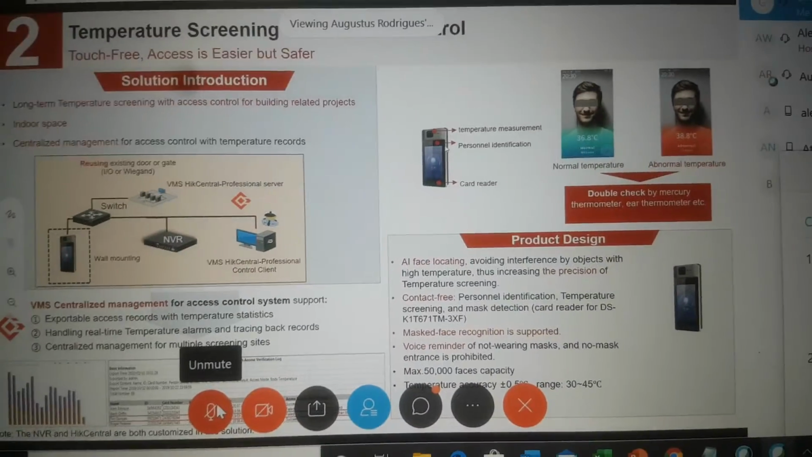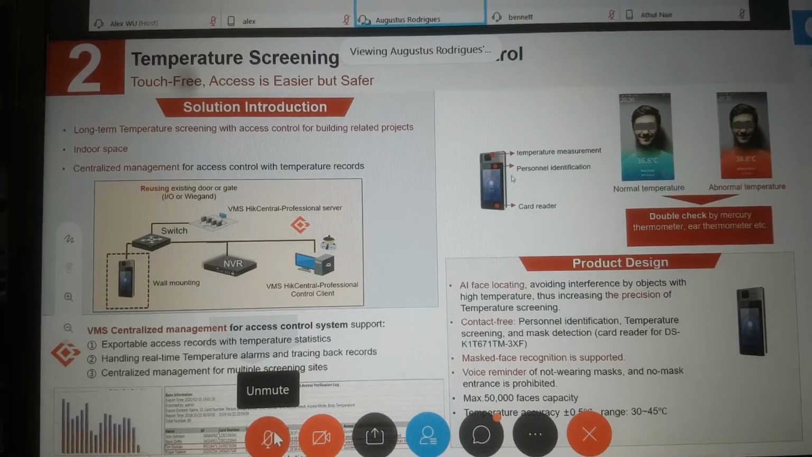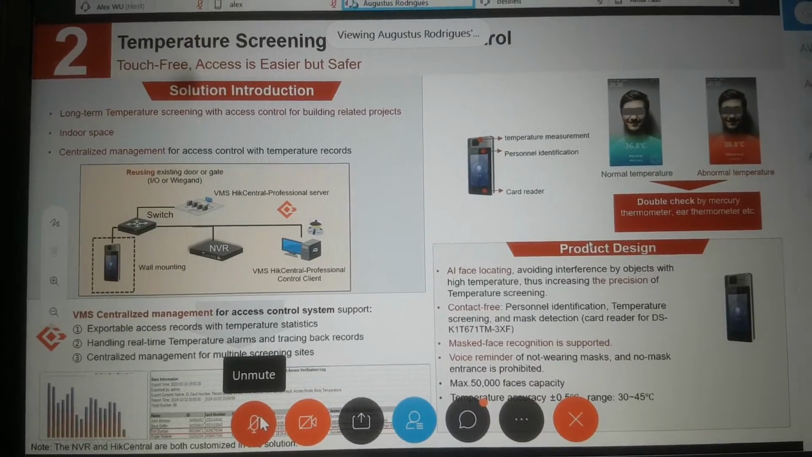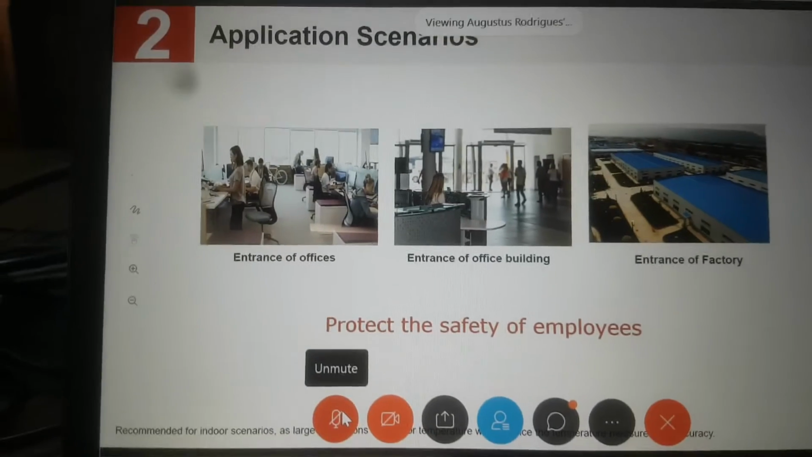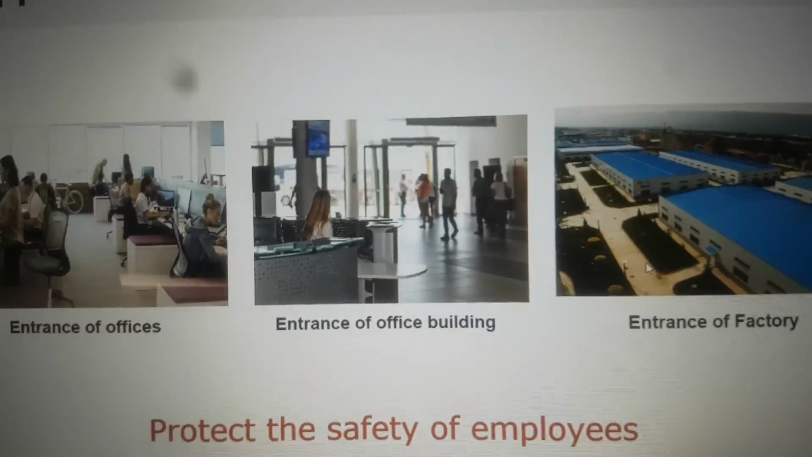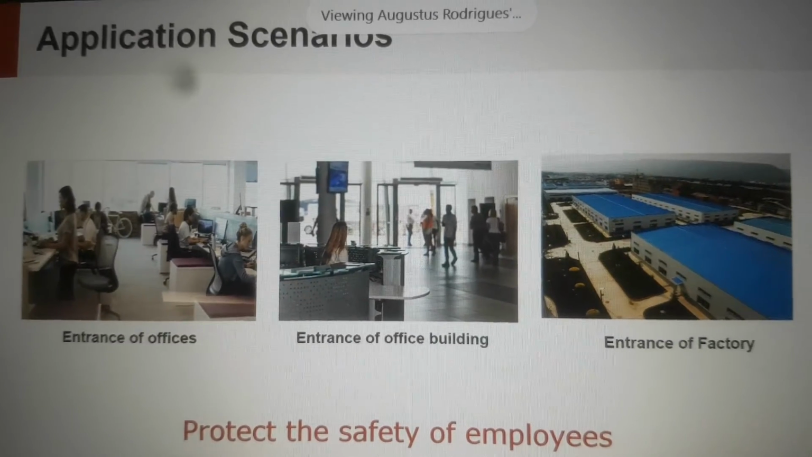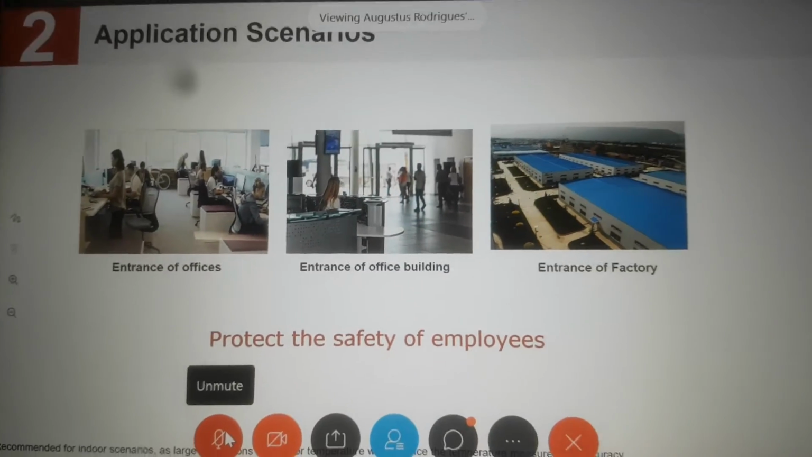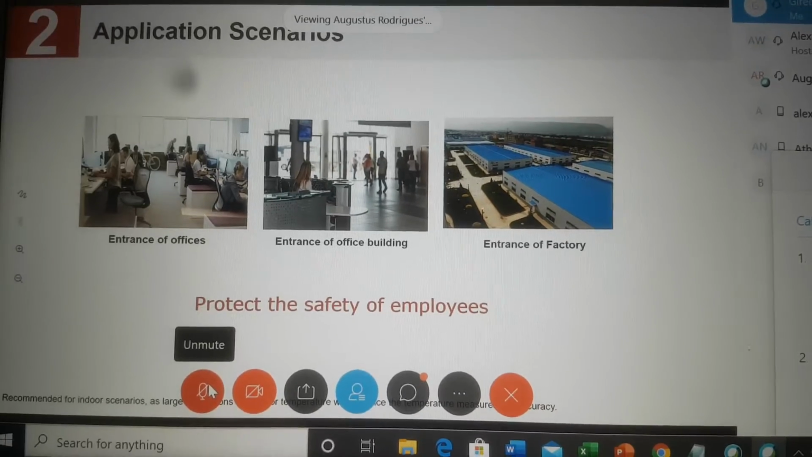And when it comes to this feature, we have an inbuilt card reader here, and a temperature screening unit with a temperature measurement camera. We also have an optical camera, as I discussed earlier. The various applications are offices, buildings, and factory outlets where labor goes inside and comes out. As I said, we have two solutions: one for 6,000 spaces and one for 50,000 spaces. All the solutions we are providing are non-contact solutions, which helps to reduce the transmission of the disease.